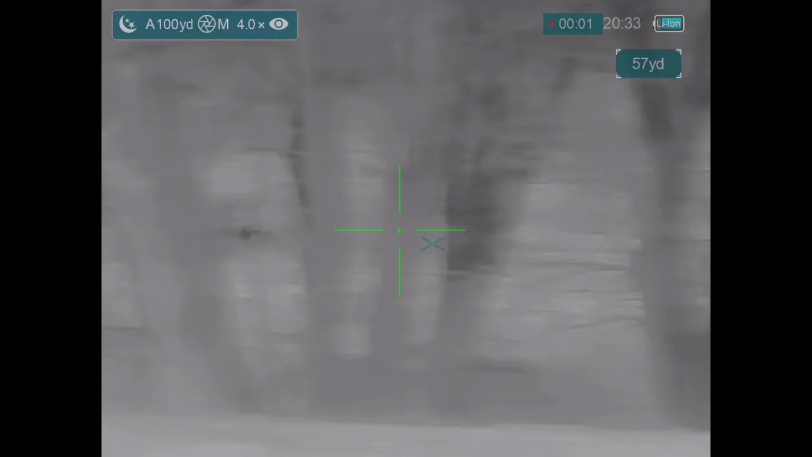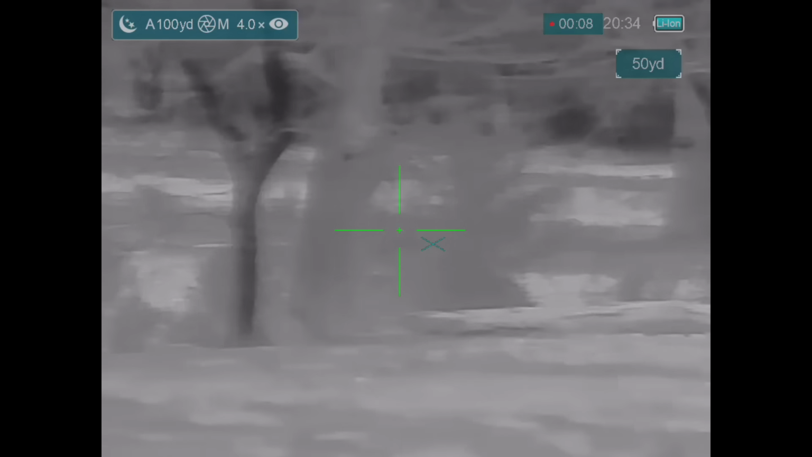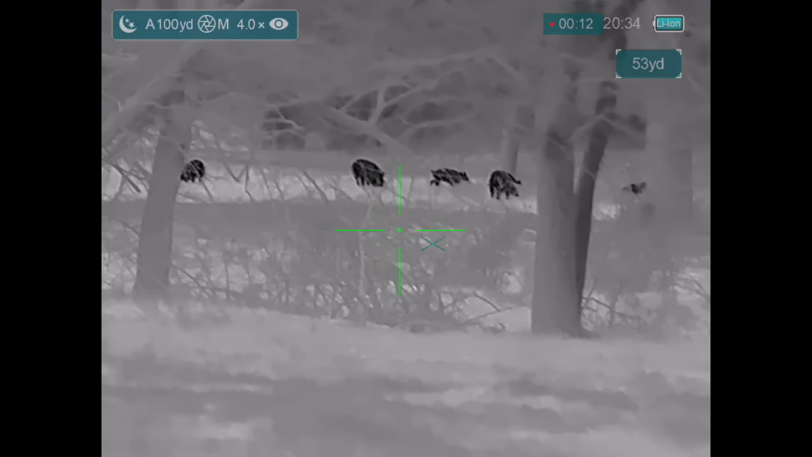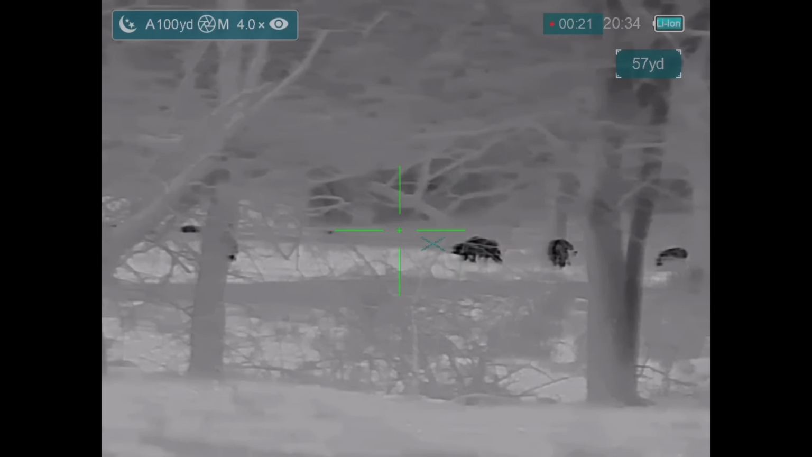Alright, as I was explaining, I'm trying to keep from being upwind of these pigs off to the left in order to get access to this larger sounder. I've got problems that I don't have a whole lot of gaps in the trees, and I readily can't get across the creek right here, so I'm going to shoot from my side of the creek and take what I can.